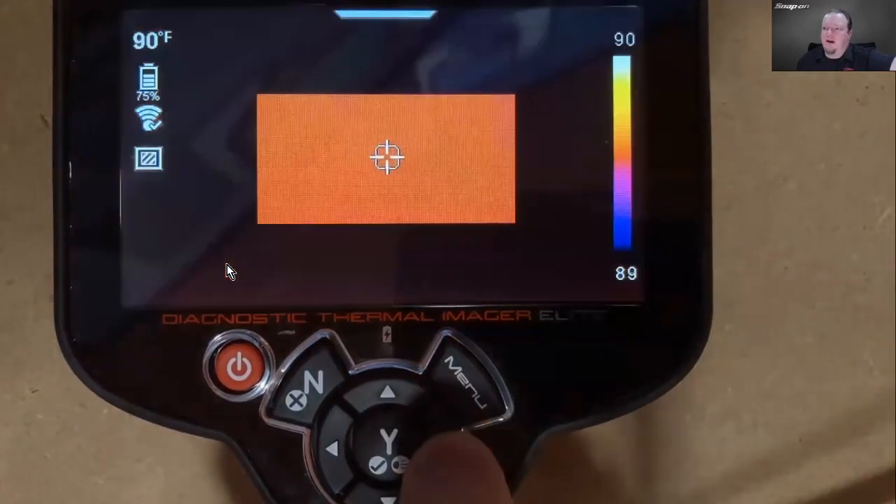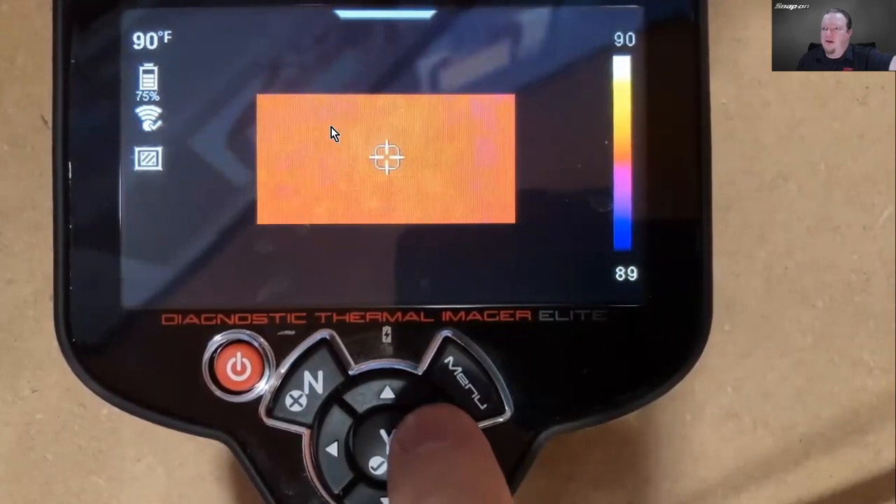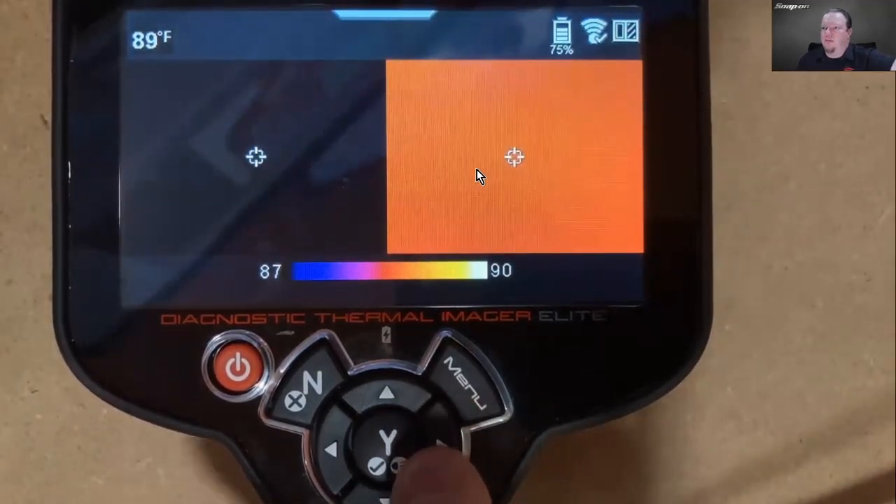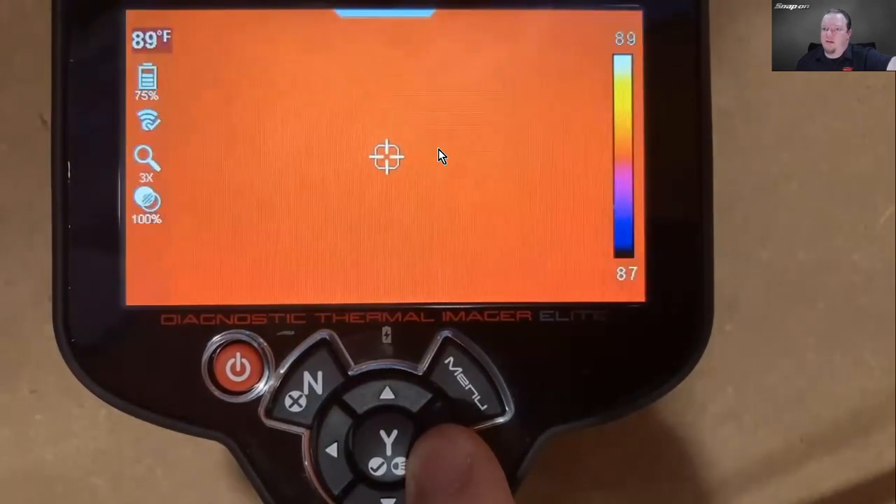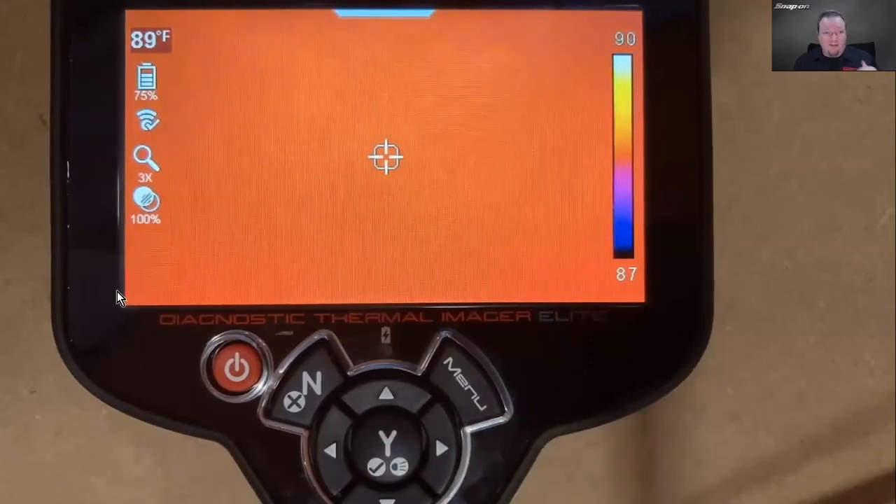And then left to right is going to be my different viewing modes. So this is picture in picture. So it's thermal in the middle, camera on the outside. I got side by side. So camera on this side, thermal on this side. We're going to have 1x zoom, 2x zoom, and 3x. Just going to zoom in like that. So that's all the stuff on the tooling.